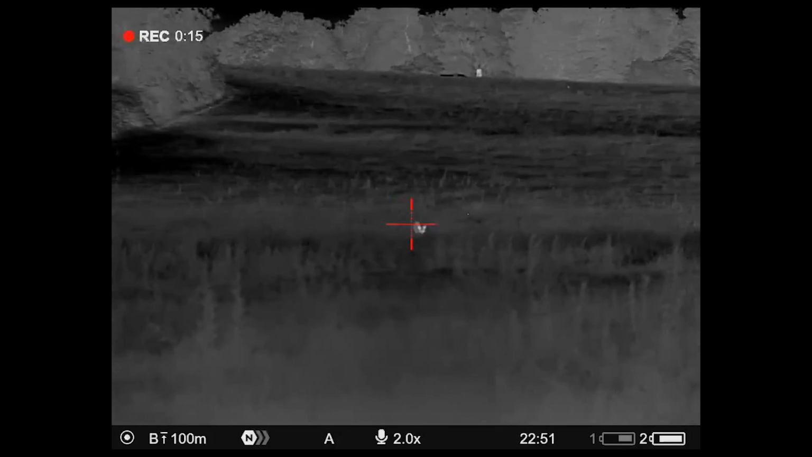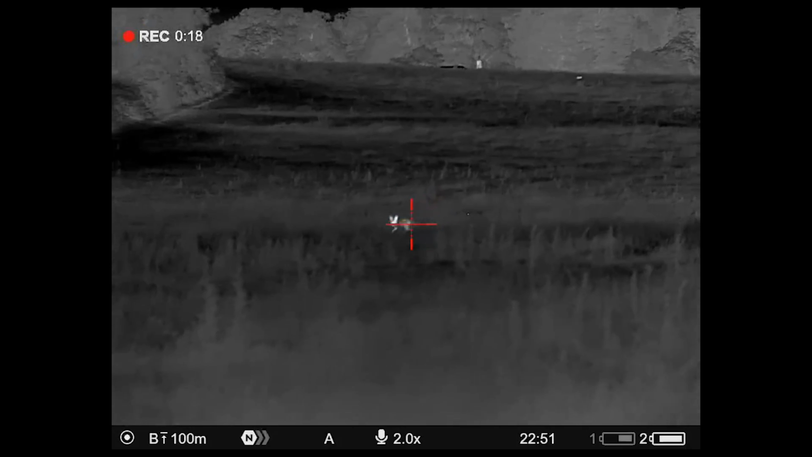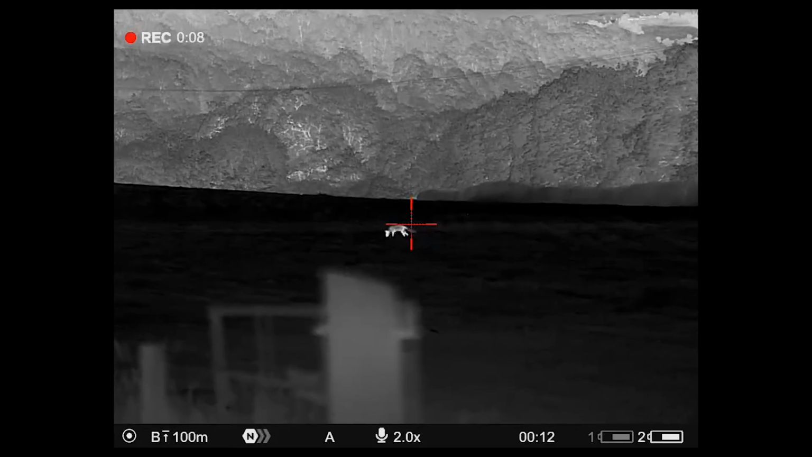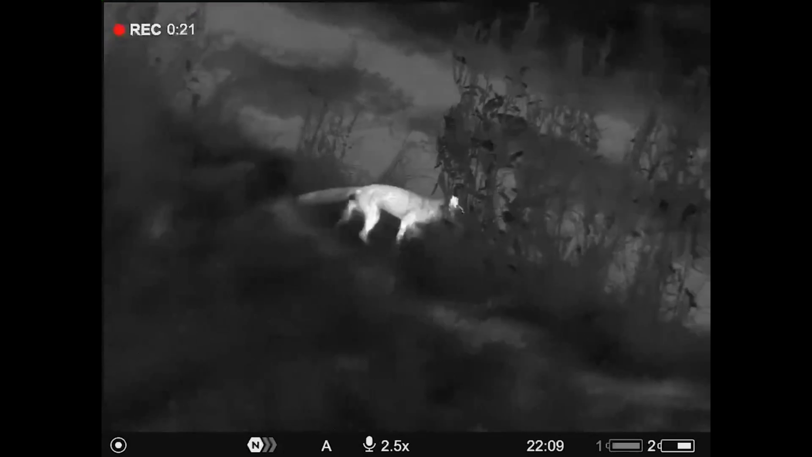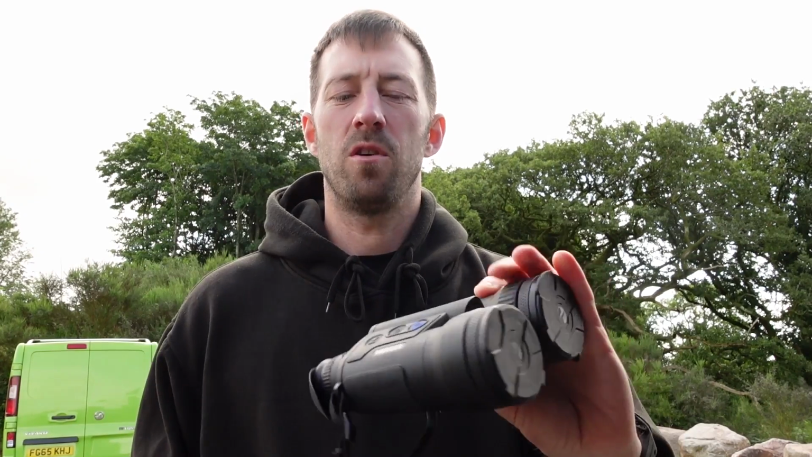In this week's episode, Pro Star for Danny is out August foxing on whole crop. But first, I take a look at the new high-definition thermal binoculars from Pulsar, the new Merger XL50 LRF, and see how they compare against older Merger XP50 LRFs.